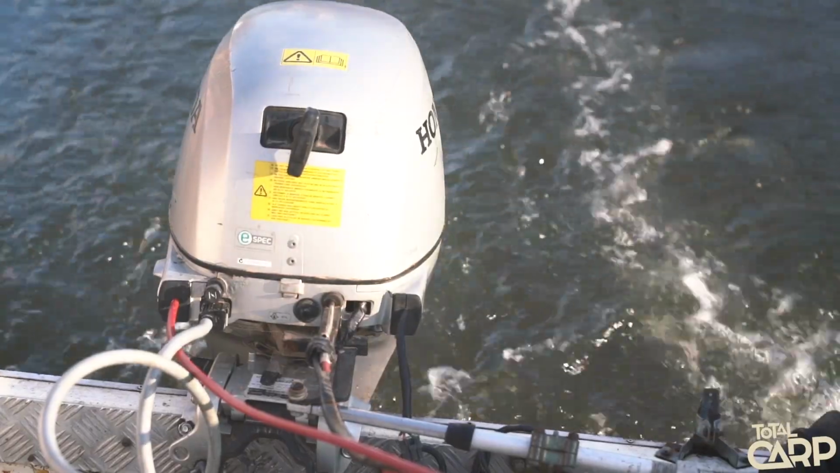And so far, in just a short space of time, I've used it on the river on my boat, on canals, park lakes, docks. Basically every venue that I've fished, I've taken it with me to see how I can get the most out of it. So starting out with the boat, I tend to bait a lot, so I'll drive up and down,